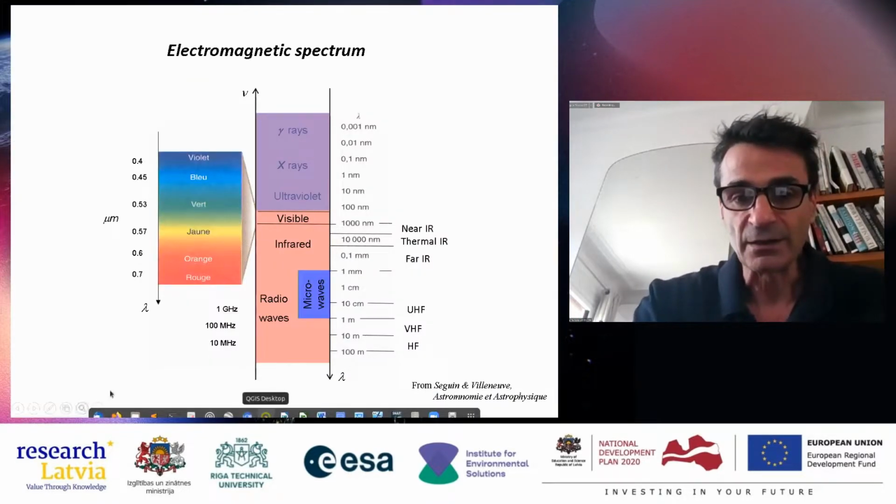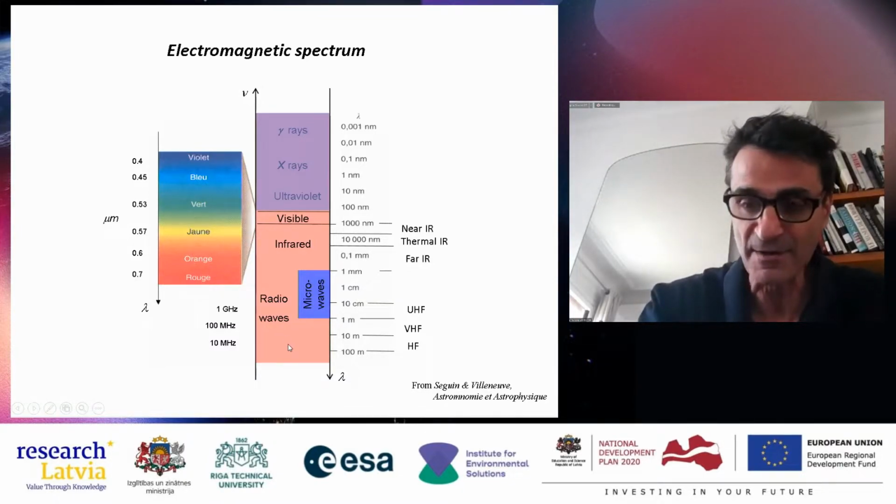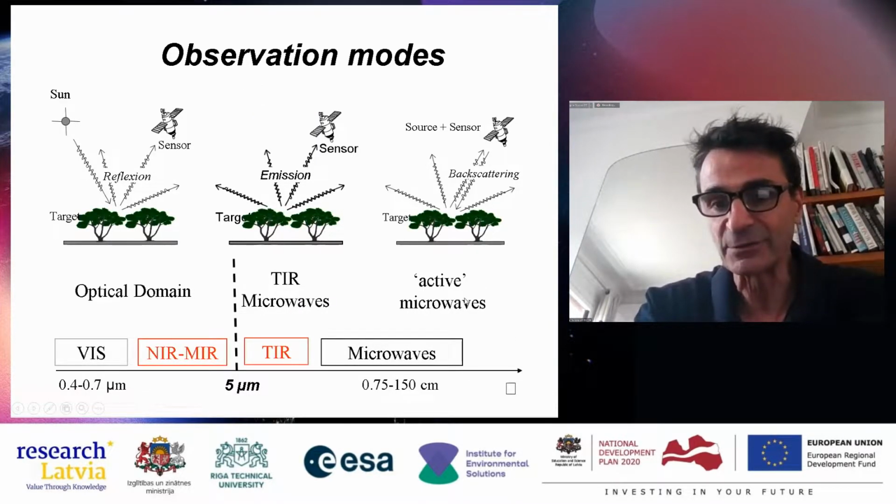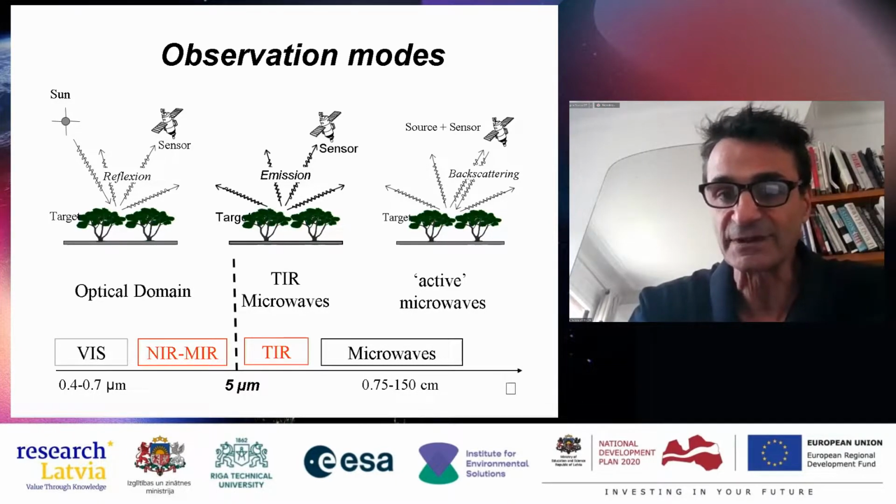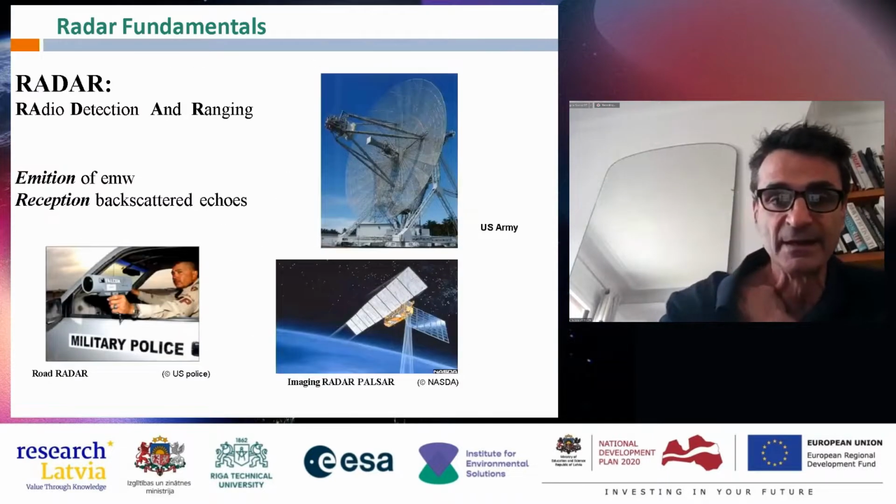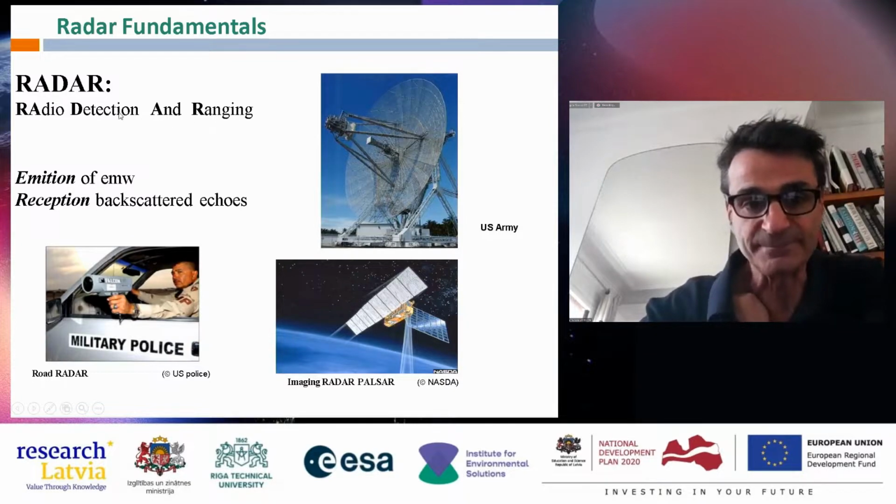Radar begins after 1 millimeter of wavelength, for wavelengths higher. We are here in this part of the electromagnetic spectrum where the naturally emitted radiation by the Earth is low enough, and we have the technology to have sufficient power to highlight the observed surface from the satellite. So radar means radio detection and ranging.